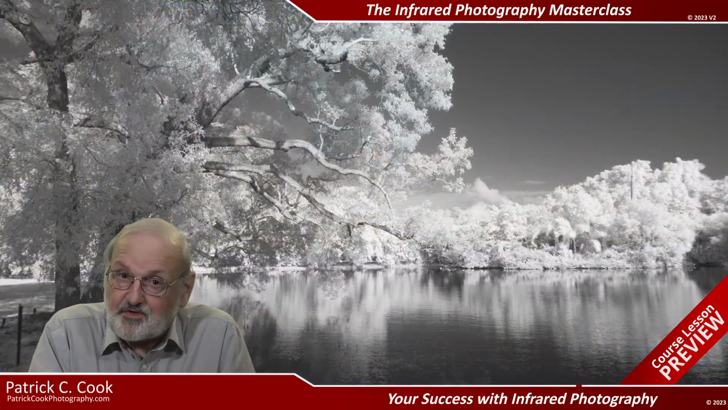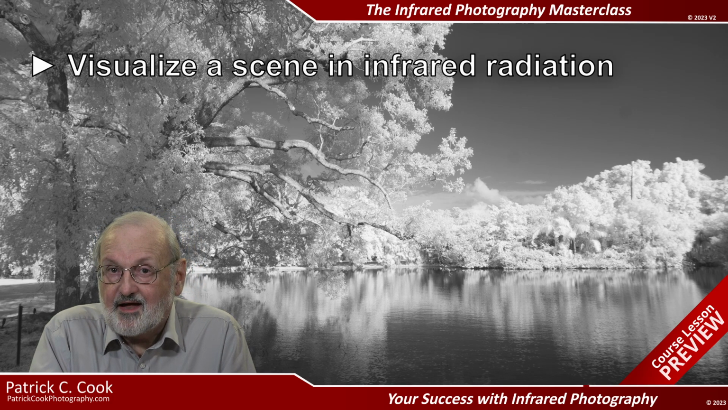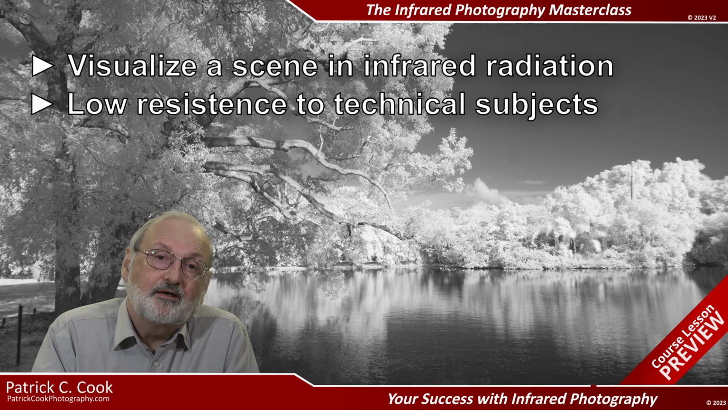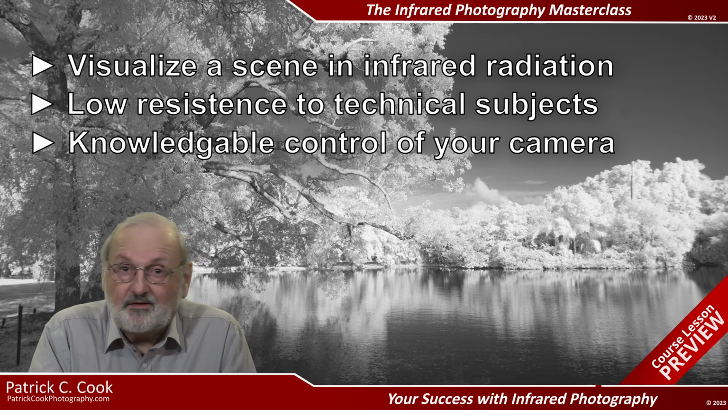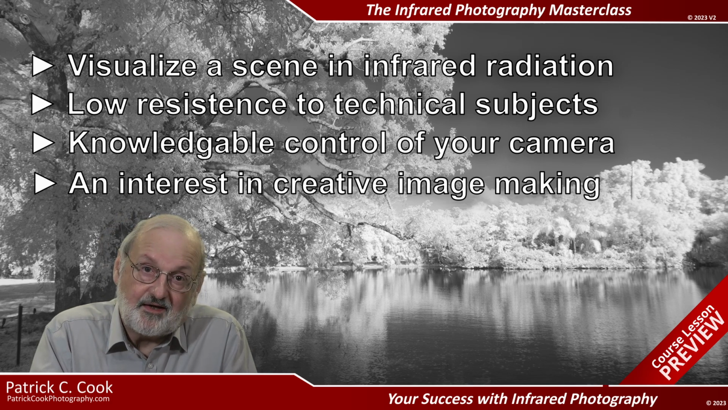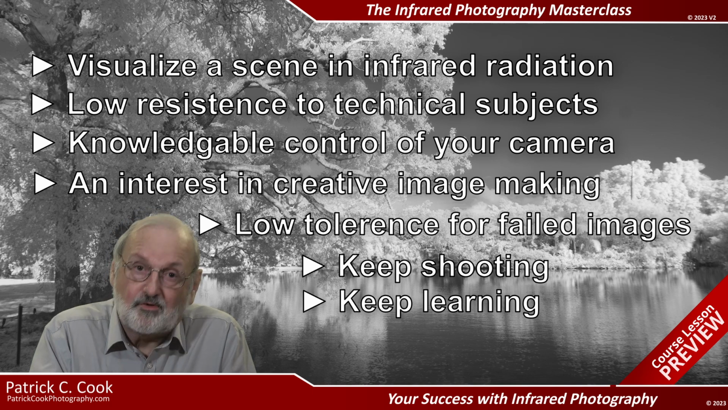Success with infrared photography requires a combination of the following. Be able to visualize a scene as it will map in infrared, have a low resistance to learning technical subjects, exercise knowledgeable control of your camera, have an interest in creative image making, and be willing to process your images, and have a low tolerance for failed images, and keep shooting and keep learning.